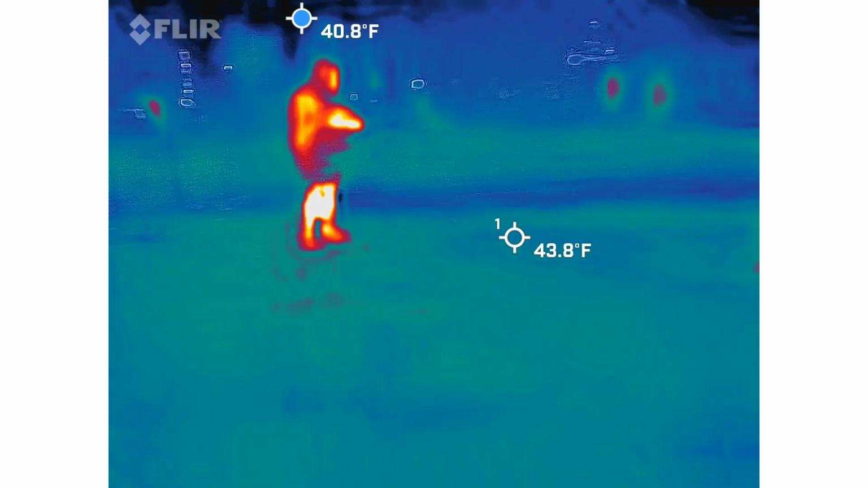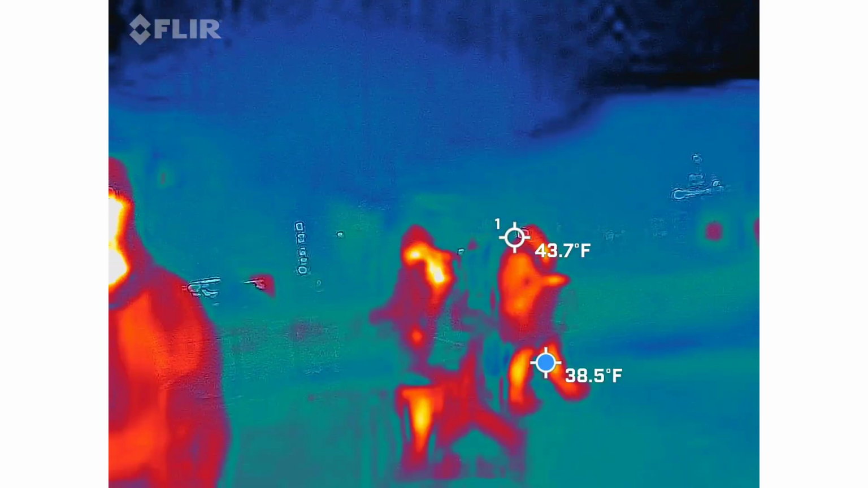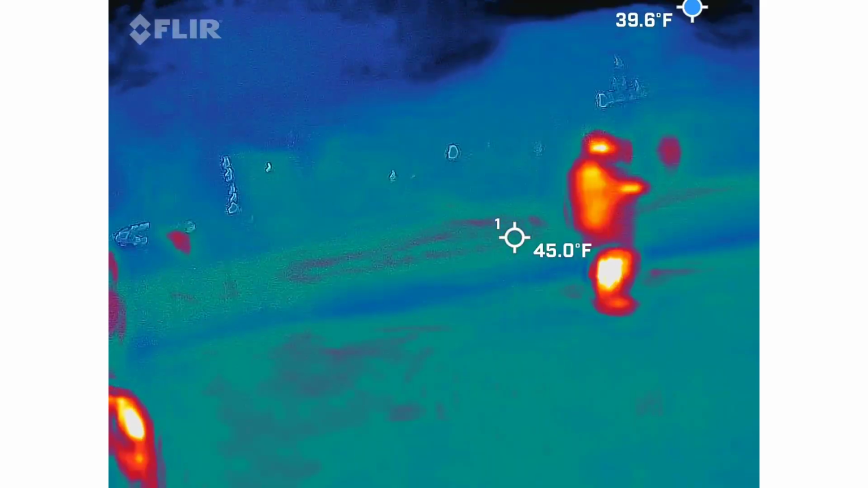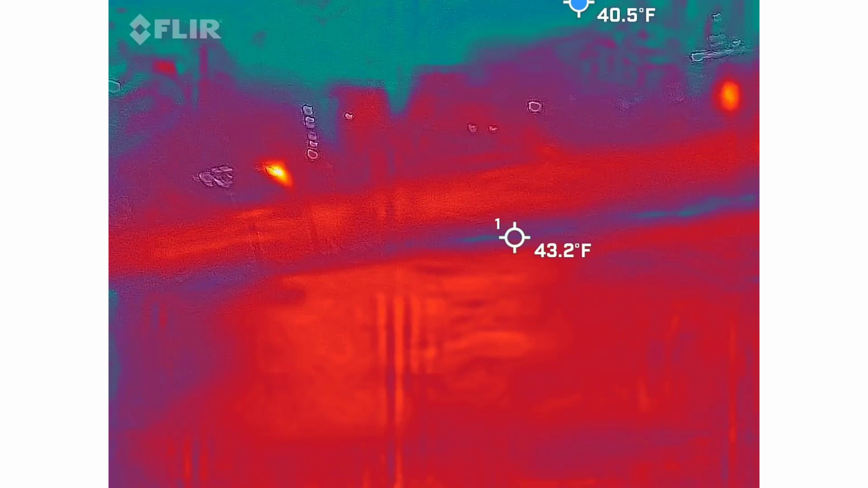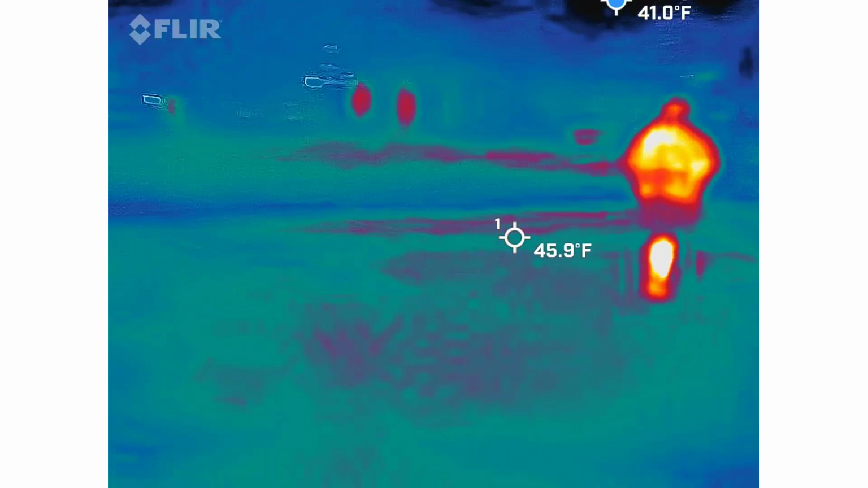Anything nutty on there, Jason? The stump is surprisingly cold. Is it? The stump right there. It's not alive. It was surprisingly cold. Yeah. But no, nothing else.